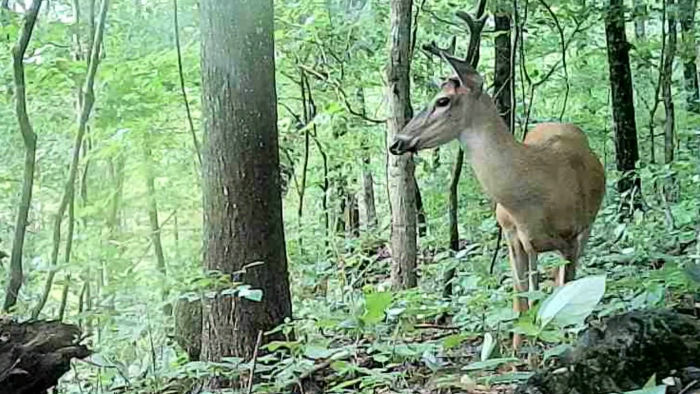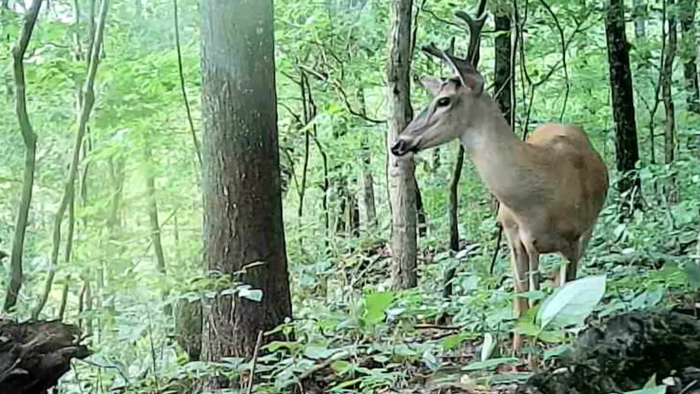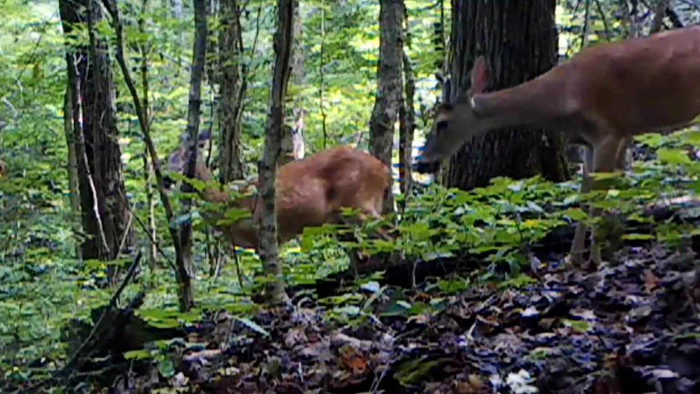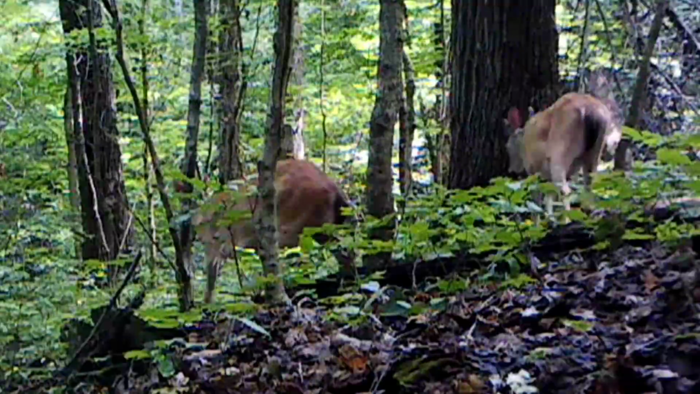Well, the bucks are coming along nicely out here in the woods. There's going to be some beautiful racks on them. I don't see the bachelor herd yet, but they're still around here. They ain't in front of the camera. Here's a buck with a doe.